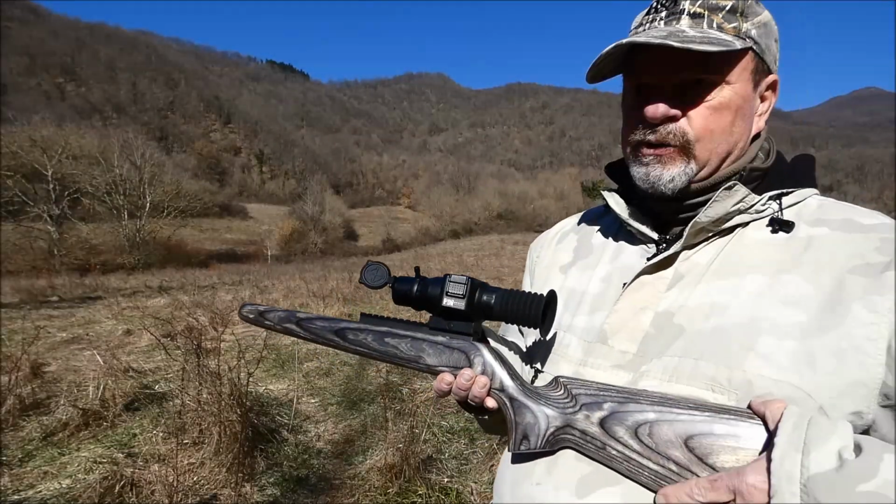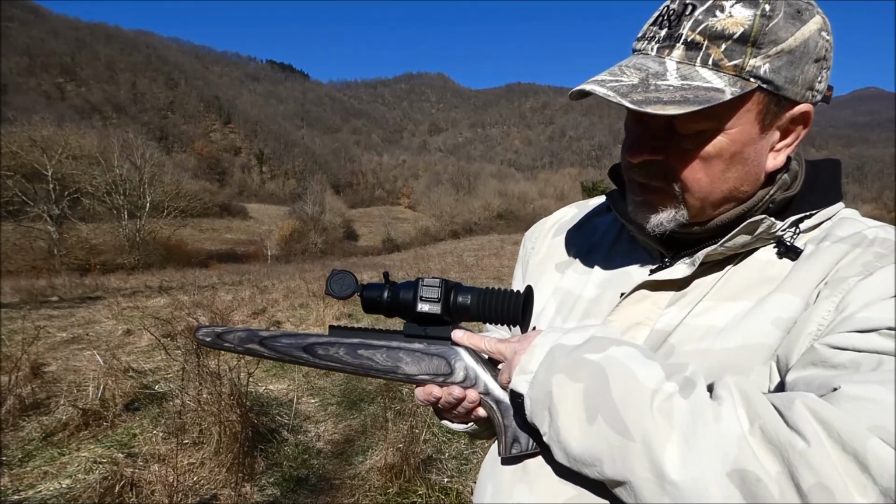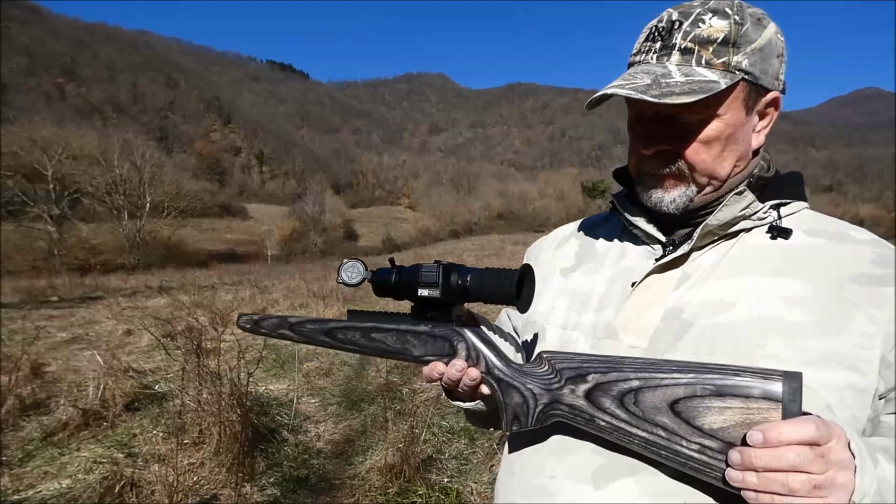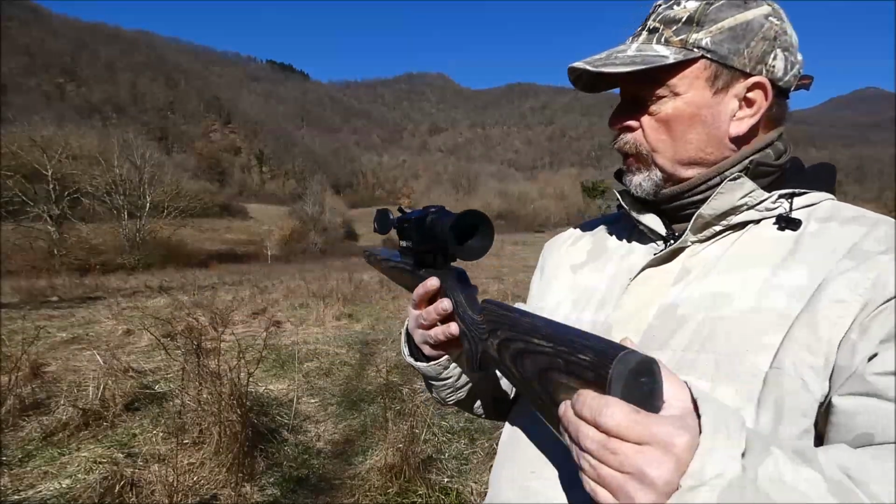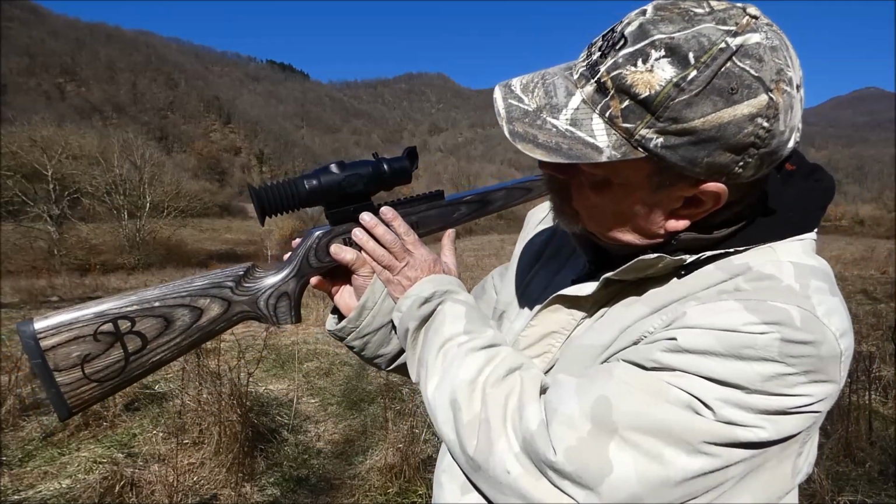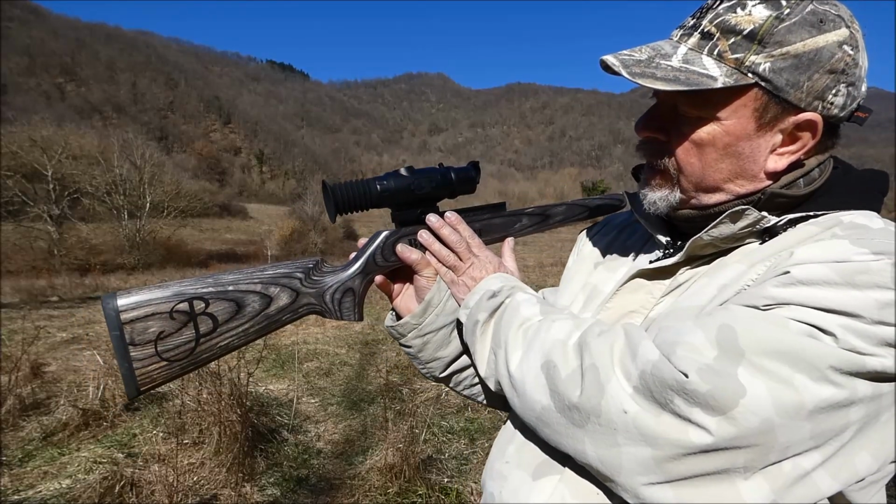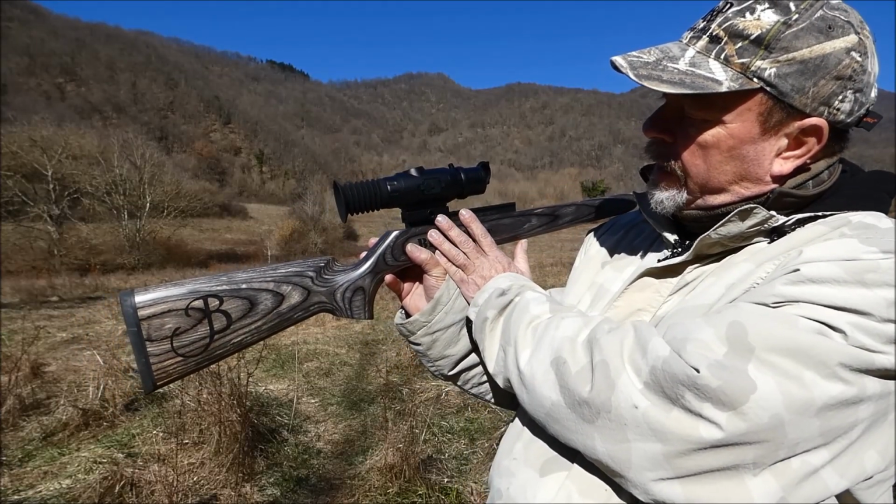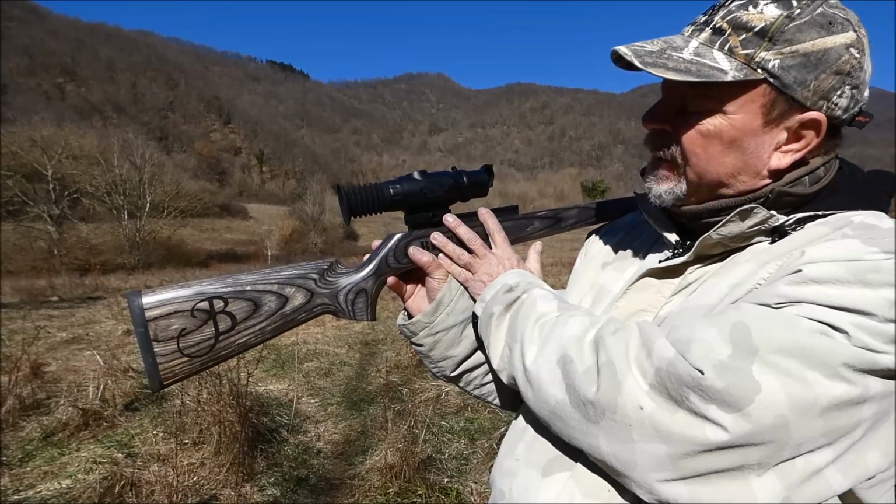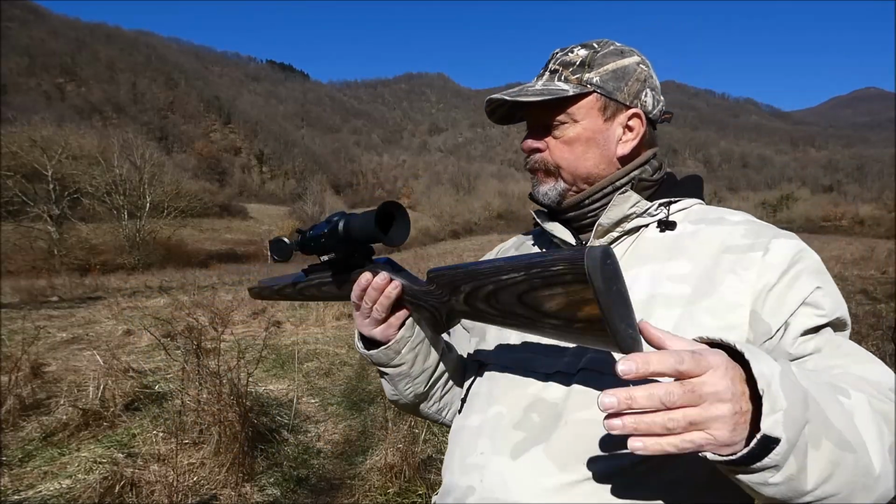Okay, let's start from the bottom. Here you have a standard Weaver Picatinny mount, and now I want to show you here. You can see a hexagonal bolt, just to move it firm on your Picatinny rail system.